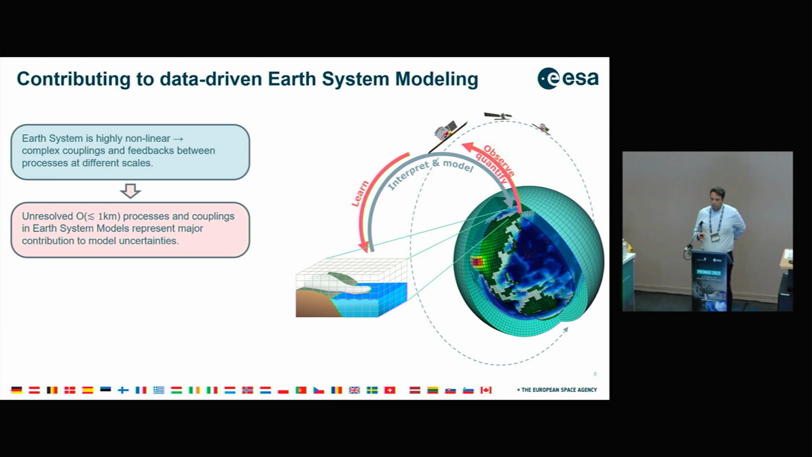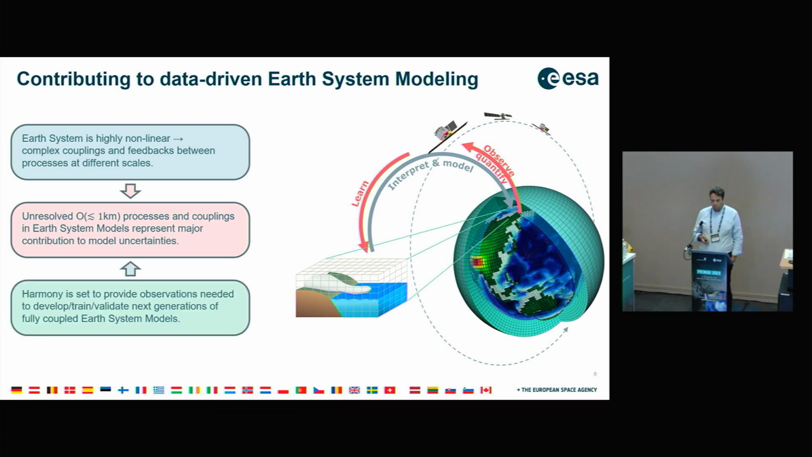The small processes, of order less than 1 kilometer, and their couplings in the Earth system models are currently not well described or understood, and they represent major uncertainties in the final outcome of these Earth system models. So Harmony is really a mission looking to provide observations that are needed to develop, train, and validate the next generation of fully coupled Earth system models.